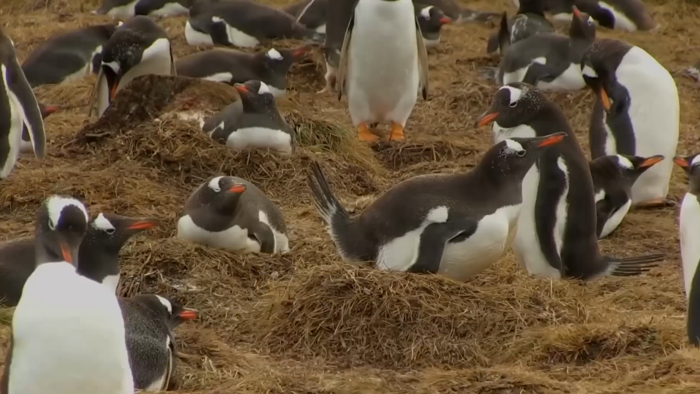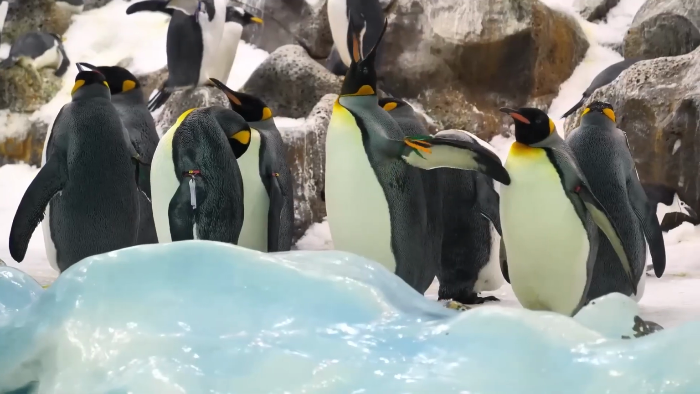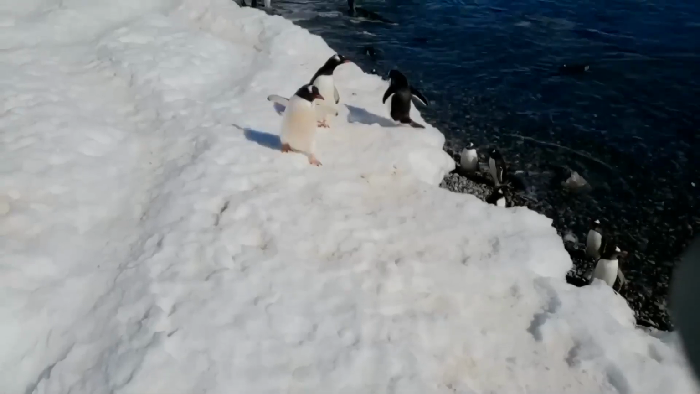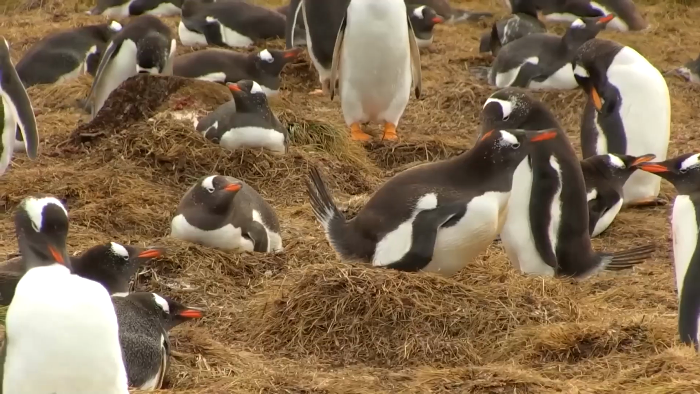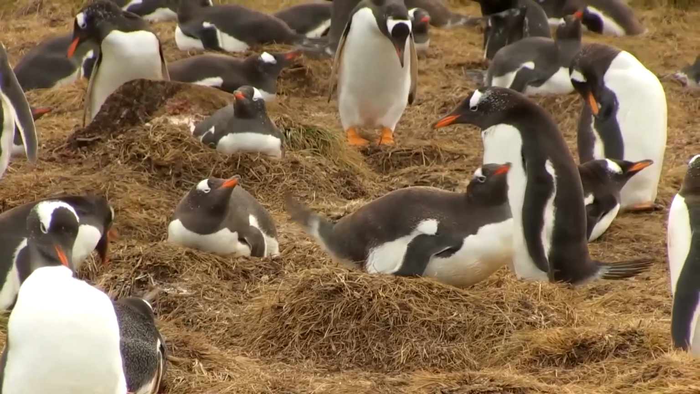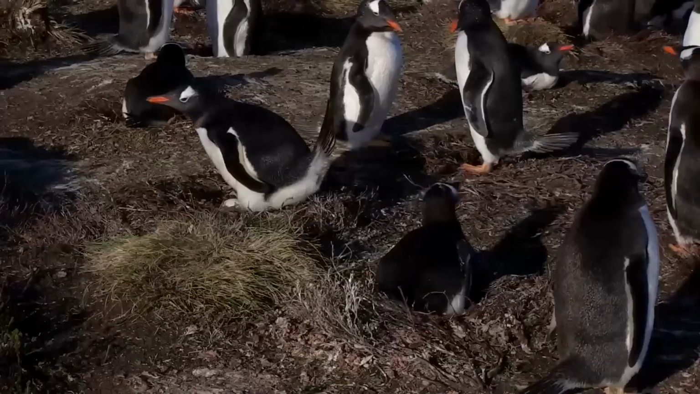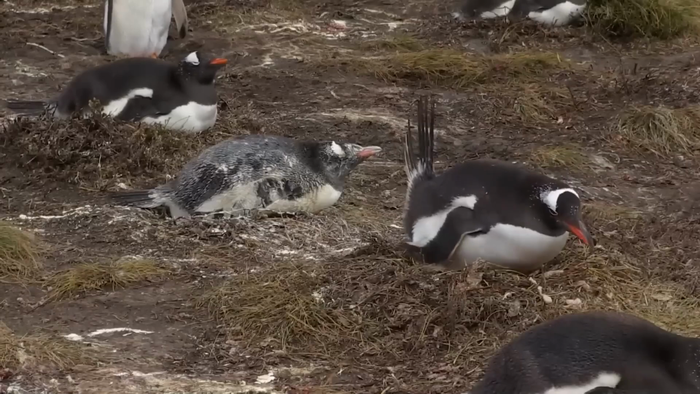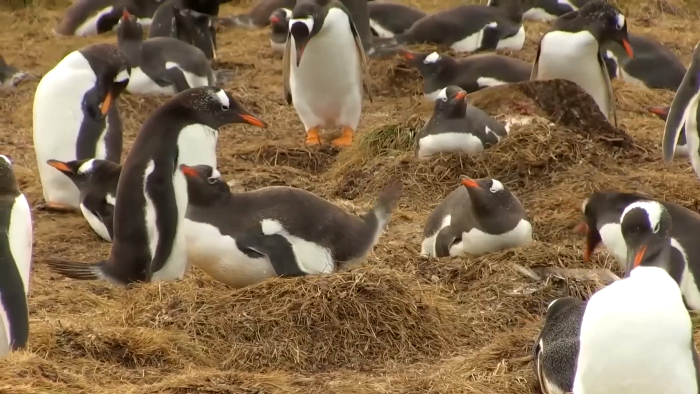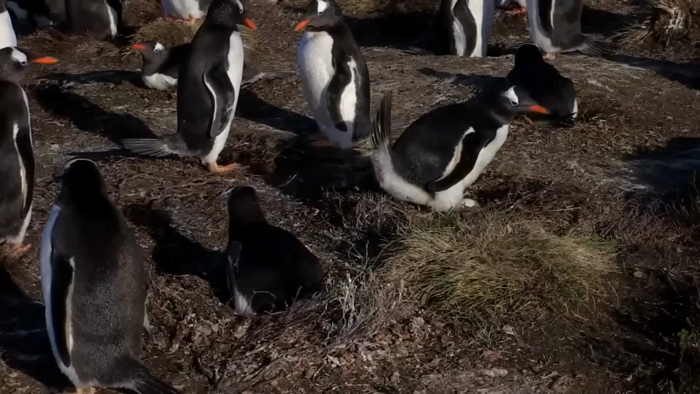A poop fest. If you think penguins are just fluffy birds just walking here and there in the coldest regions on the Earth, well, you're wrong, because these penguins are actually having way more fun than any of us. Just that their style of having fun is a little unusual, because what they do love is to poop over one another. Now, I know, it might sound gross and you might go all ew hearing this, but they enjoy it a lot. And who are we to judge, right?